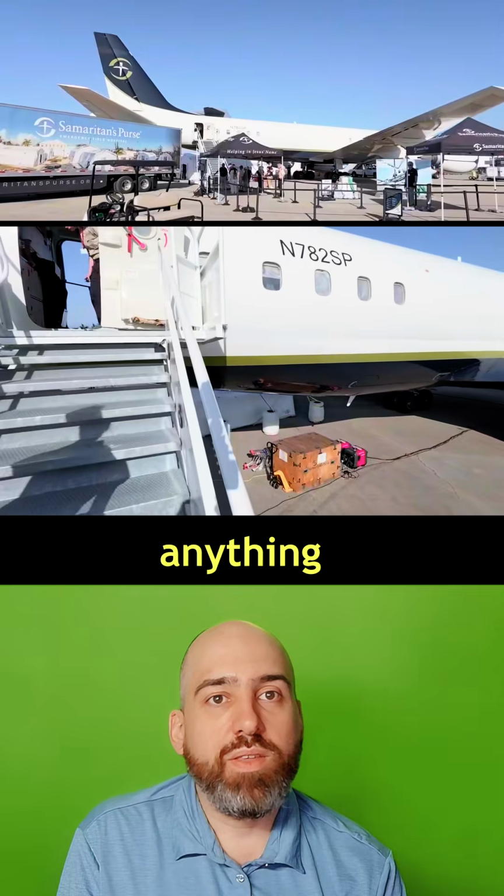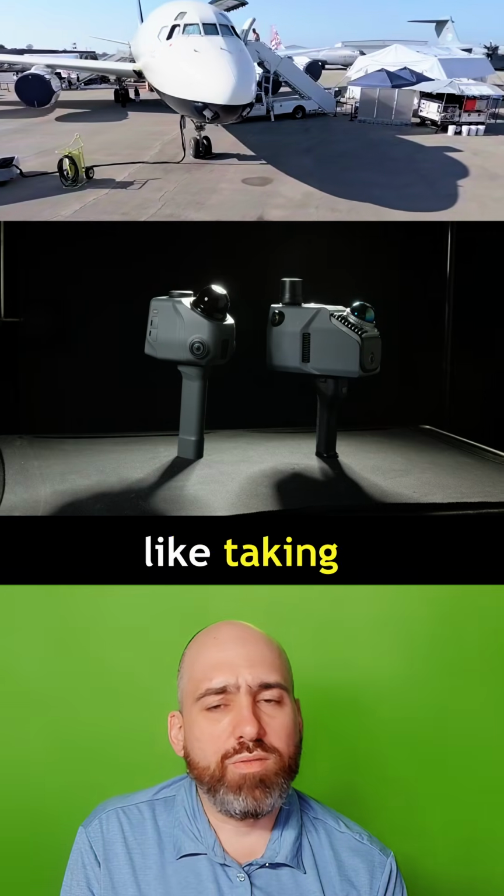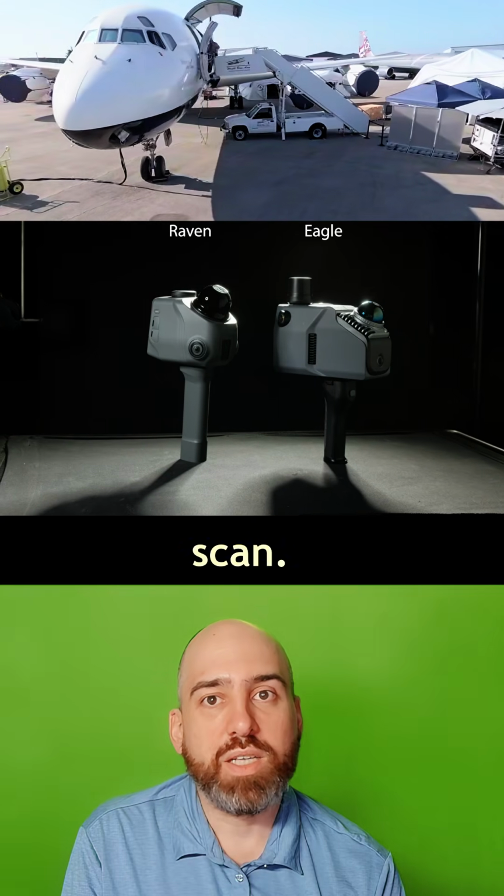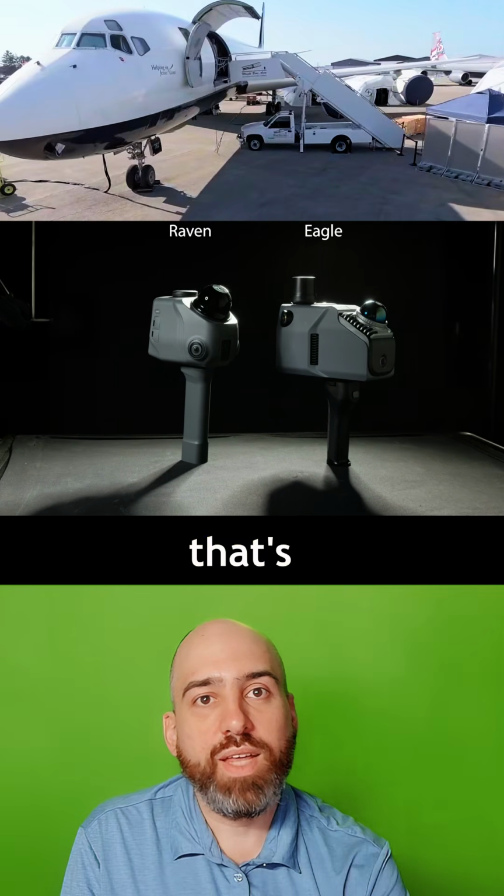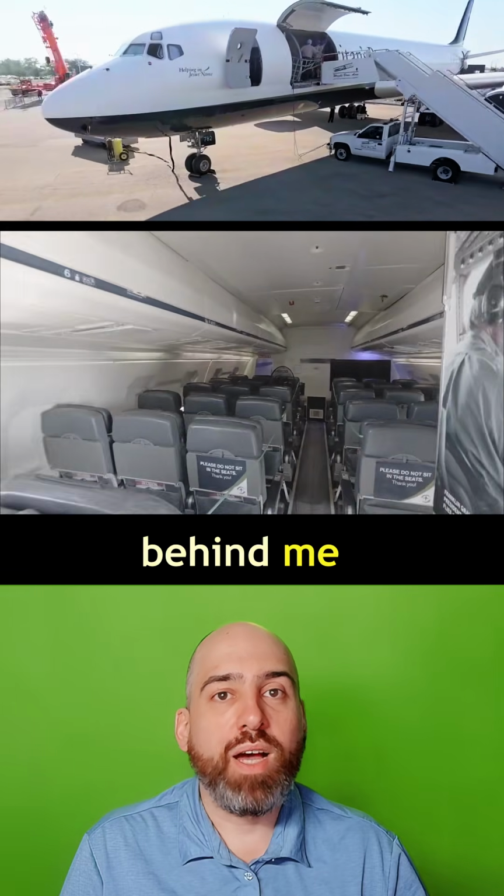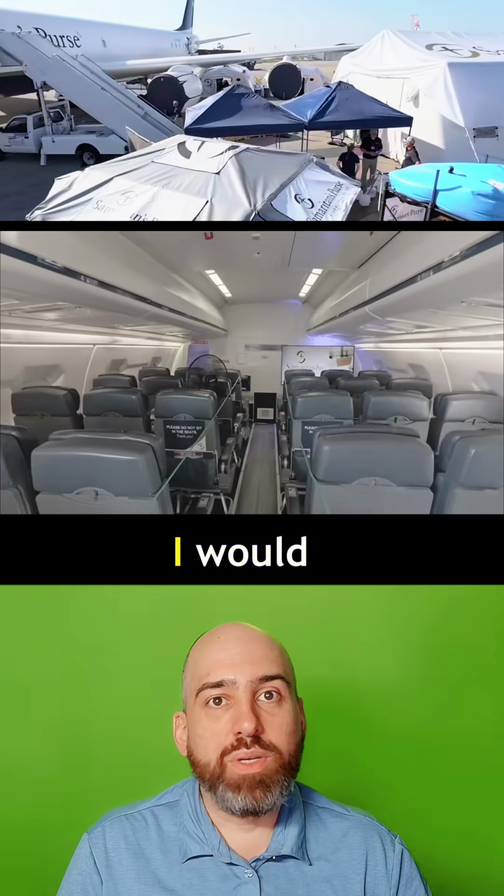Then they asked me if there was anything they needed to do so I could scan the plane. Since LiDAR is sort of like taking a photo, anything the scanner sees will show up in the 3D scan. So if I have people in front of me, that's going to show up in the scan. And they were incredibly accommodating. They held up the people behind me on the tour so I could get a clean scan of the aircraft, and in exchange, I would give them a copy of the scan once I put it together.